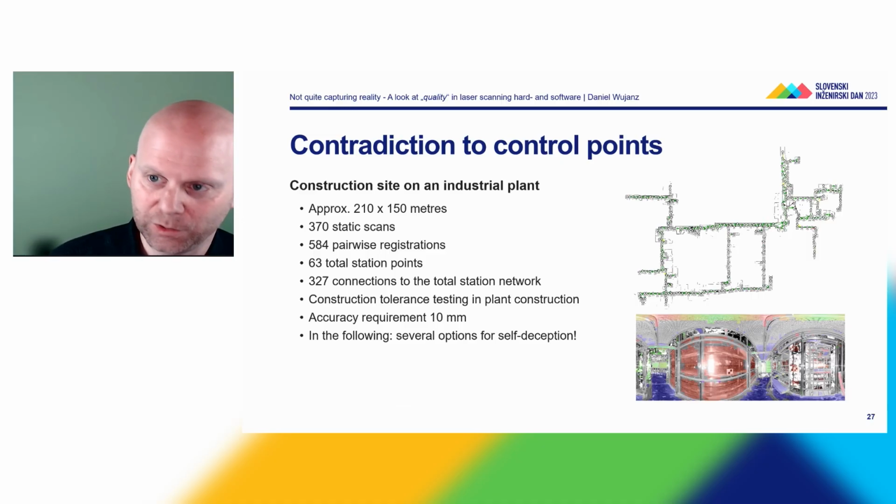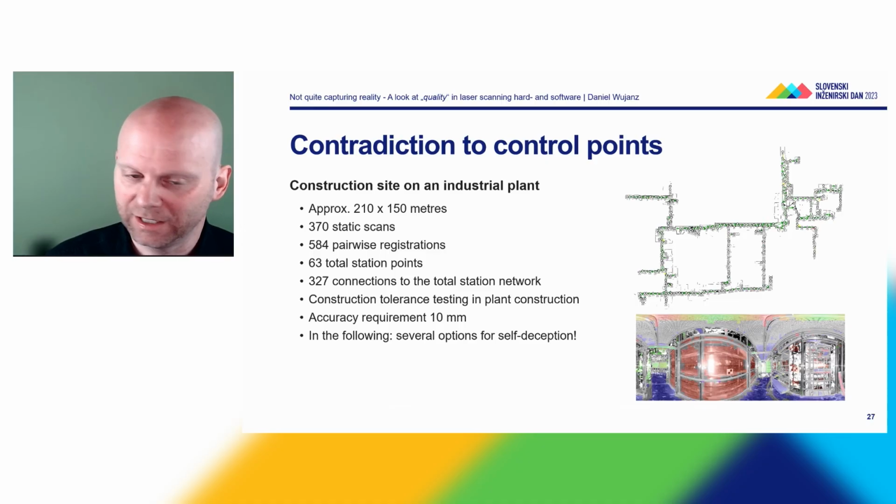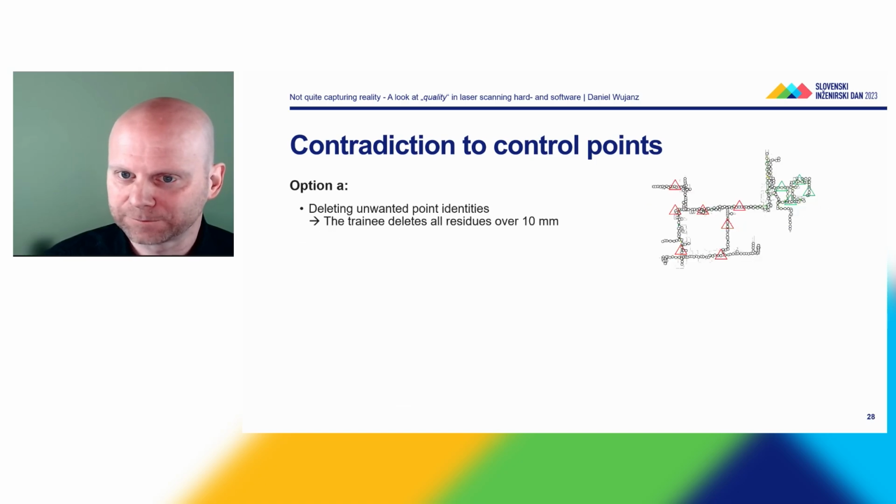In the following, I'm going to show you an example of self-deception, because I asked the question at the very beginning, can't we just simply cheat? Now I'm showing you strategies for how to cheat and how you could prove that you haven't cheated. The easiest way to cheat is to delete unwanted point identities. If the discrepancy between a local point and a global point is too far for your liking, you just tell your trainee, look, delete everything that is larger than 10 millimeters in this example.